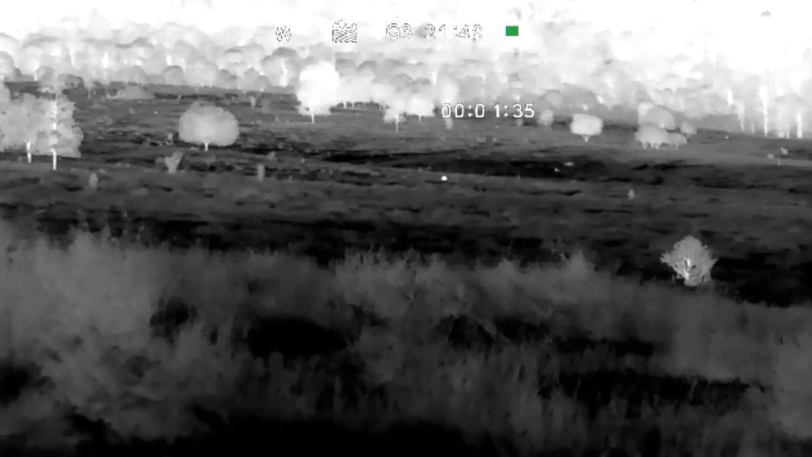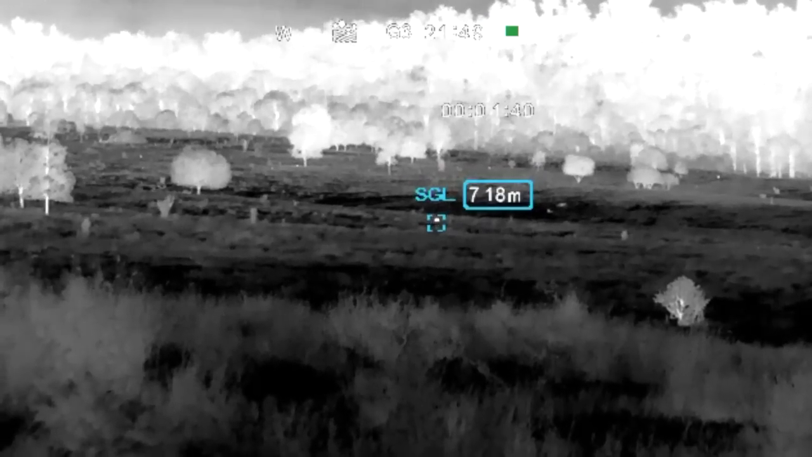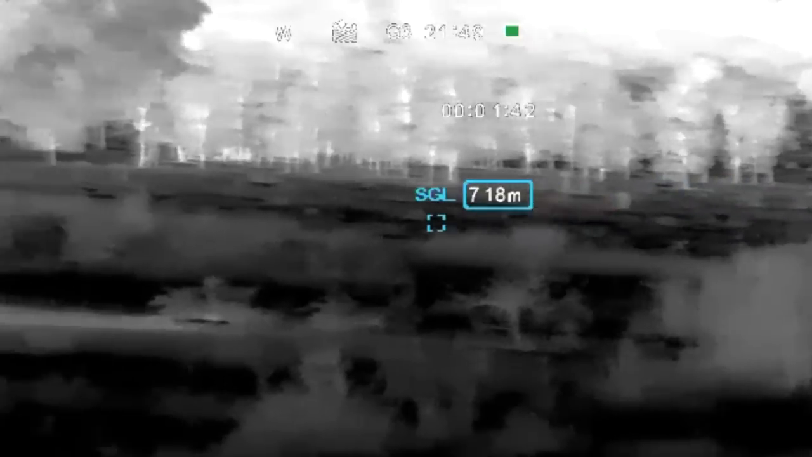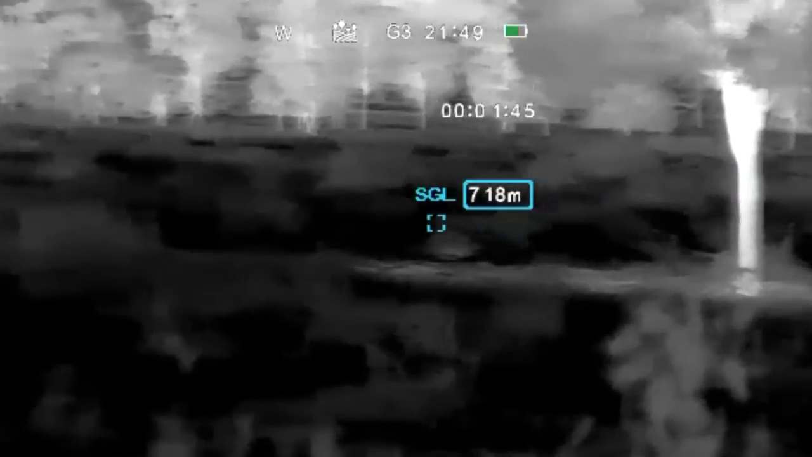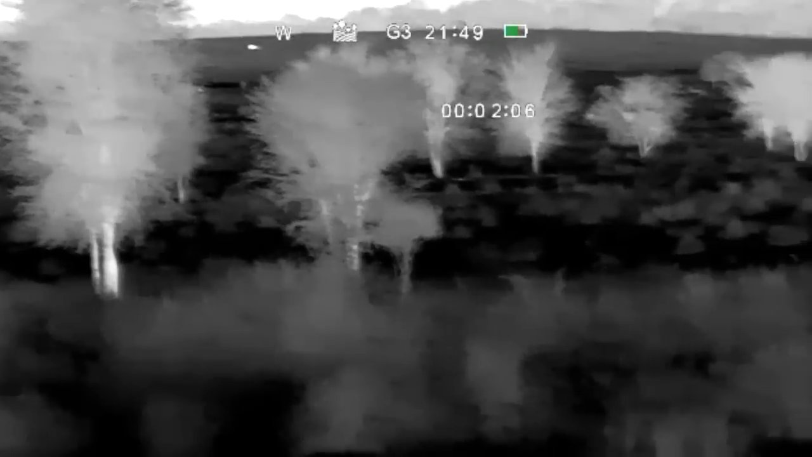So it's got a 640 by 512 sensor in this one. It's a kangaroo. 718 metres. So it is very handy to have this function on here to be able to have the rangefinder built into this unit. Another thing I love is I've got the remote off the top in my hand. It just magnetically hooks to the top of the scope, and I've just taken it off.